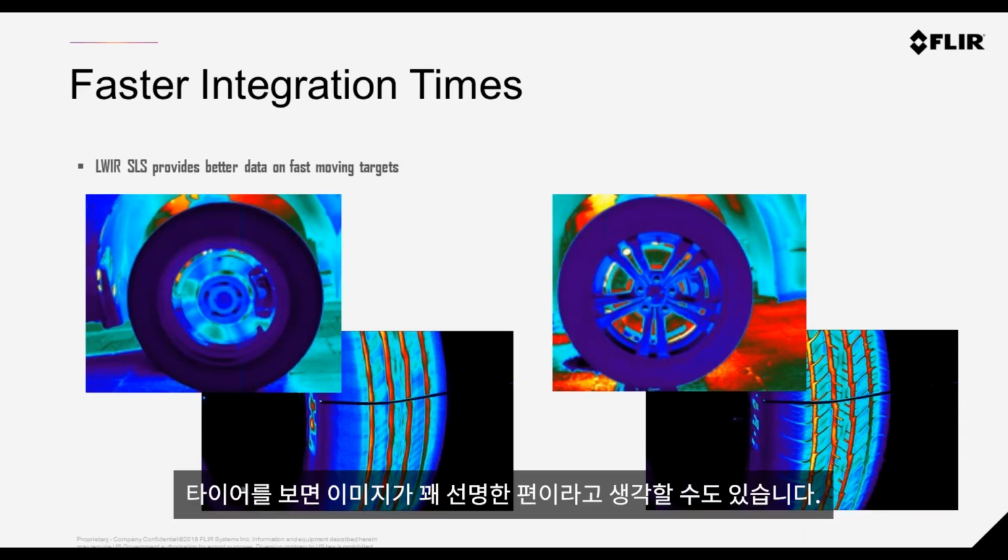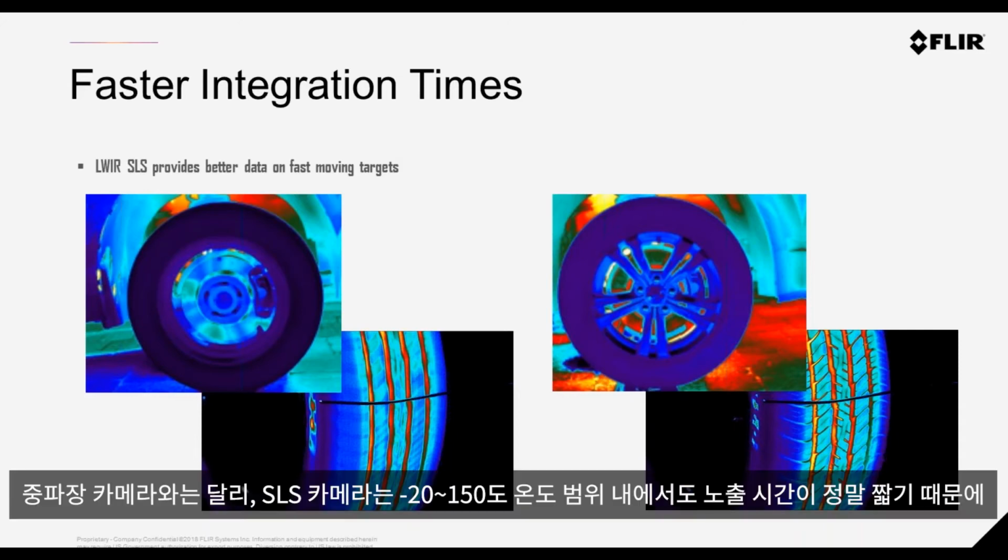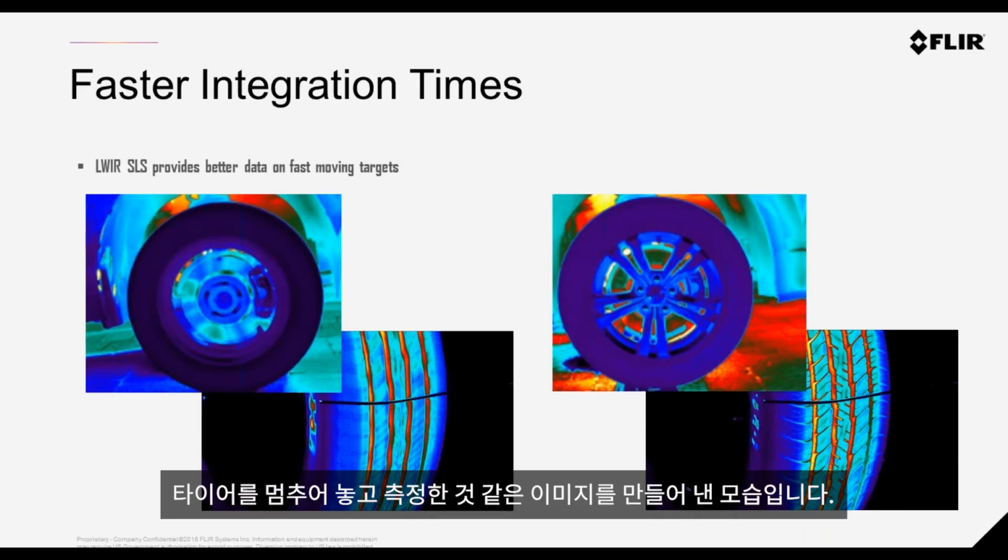You might think, looking at the tire, it's a fairly clean image, but now we look to the image on the right where we used an SLS long-wave sensor. Unlike the midwave, the camera has a fast integration time, even in the low end of -20 to 150 degrees. And here you can see we can really freeze frame this image.